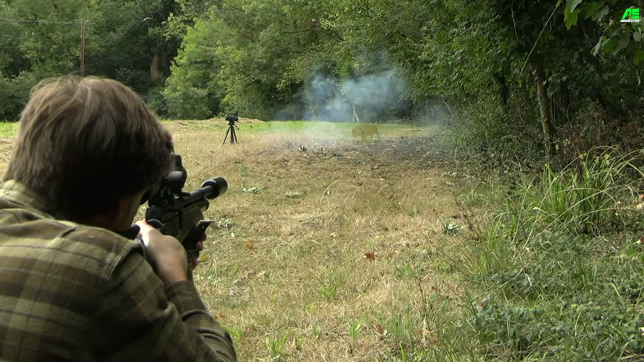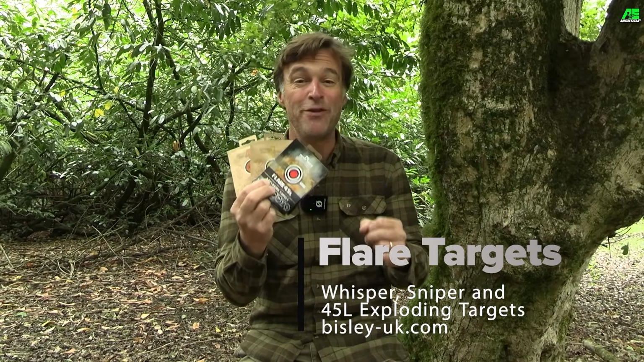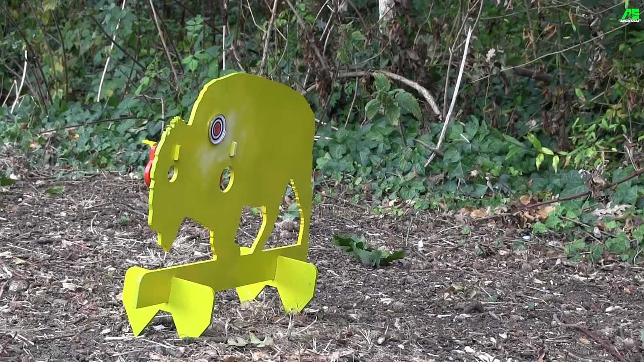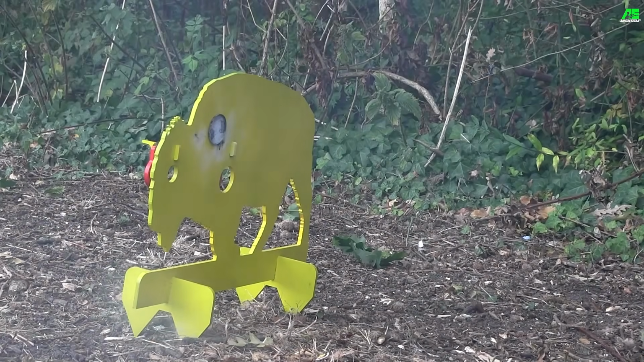What you've just seen is me shooting one of these Flare targets, which certainly bring another dimension to target shooting with an air gun. So with their bang and a visual treat, there really is no missing a direct hit with these targets. And best of all, they're really simple to use as long as you follow a few easy steps.